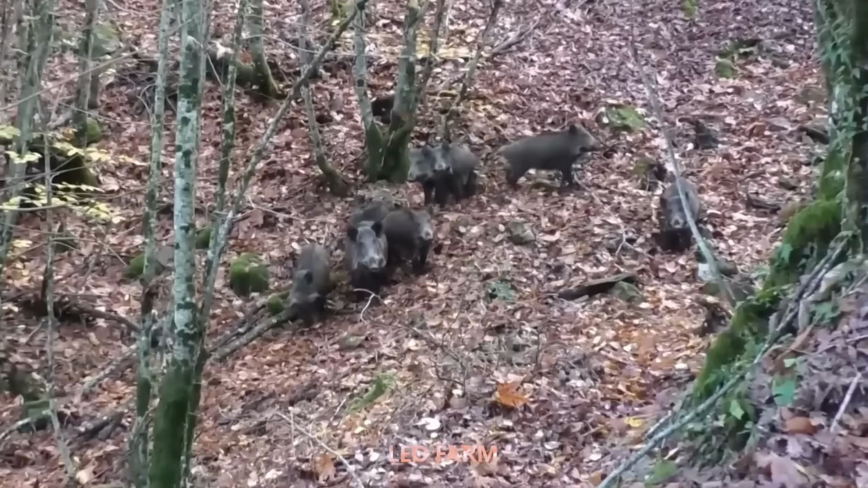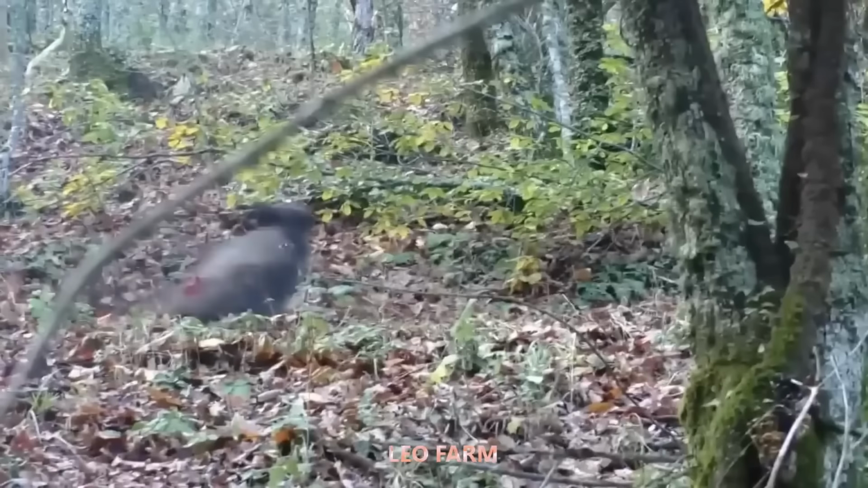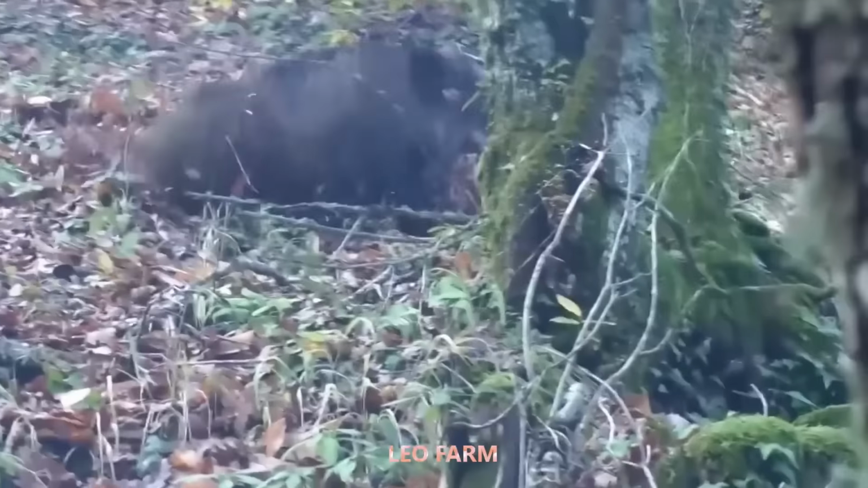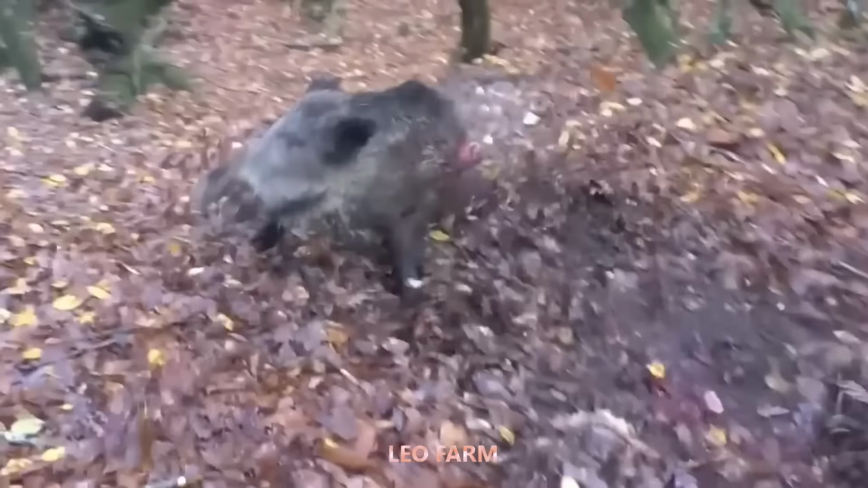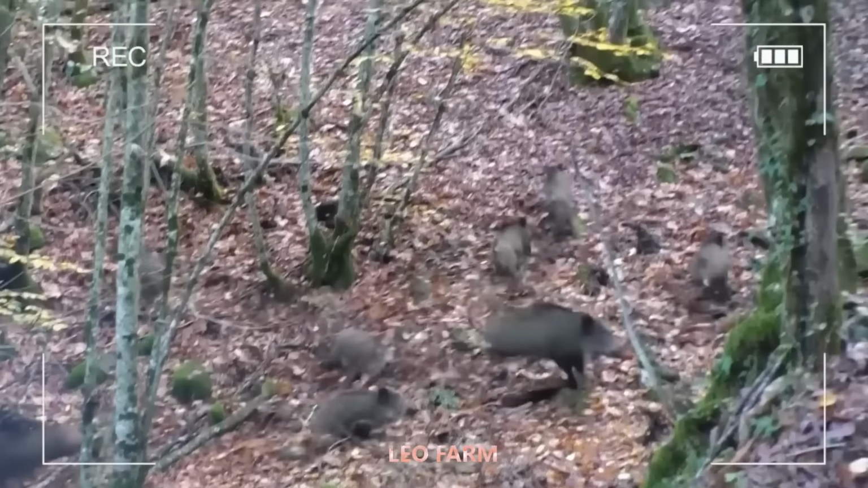At the right moment, I squeeze the trigger, sending the first boar crashing to the ground. Its fall causes the rest of the herd to scatter in all directions. The speed of the bullet can't keep up with the fleeing boars. As expected, I quickly team up with Jack to encircle the herd and take down as many as we can. Boom! The second shot hits, taking down another target.